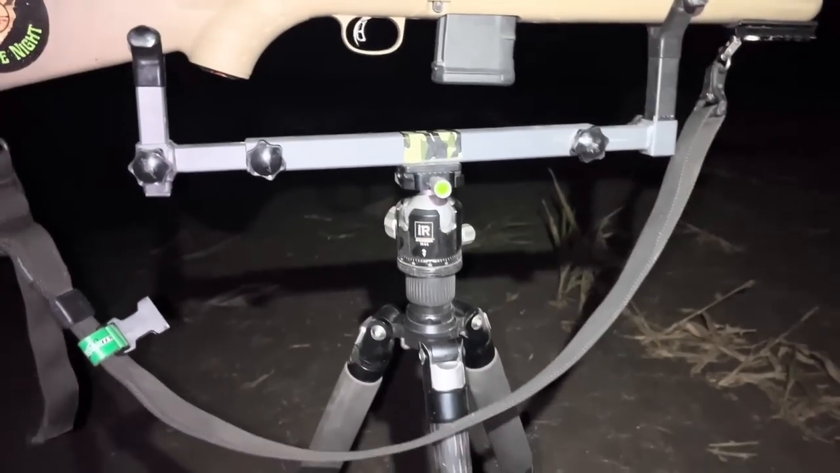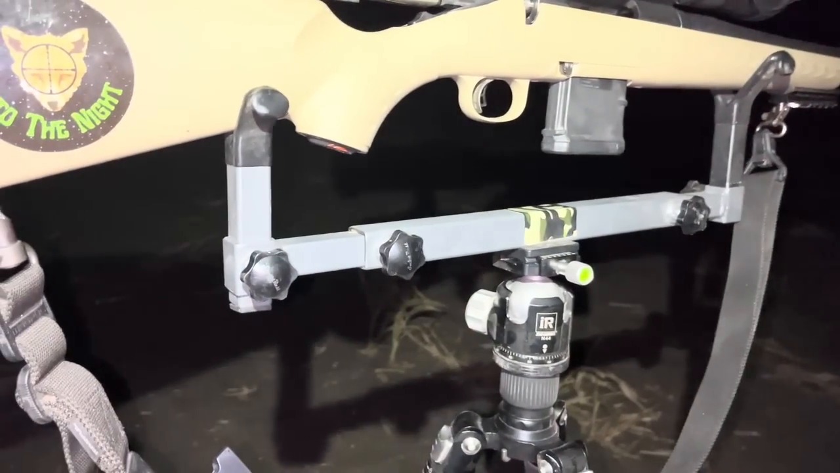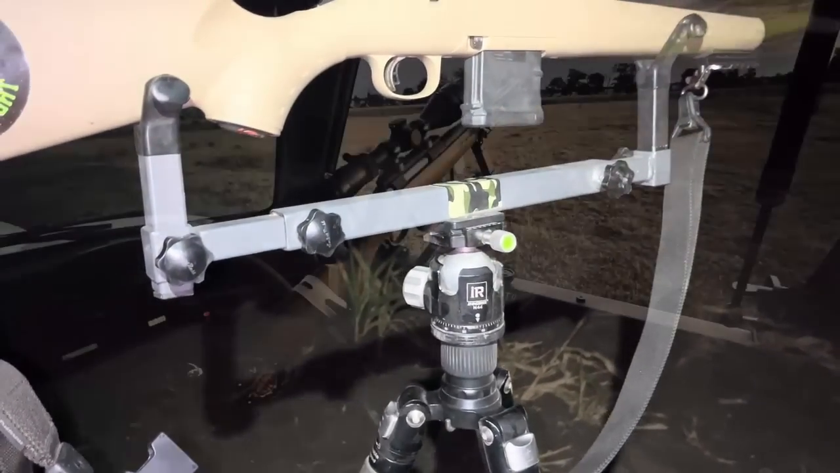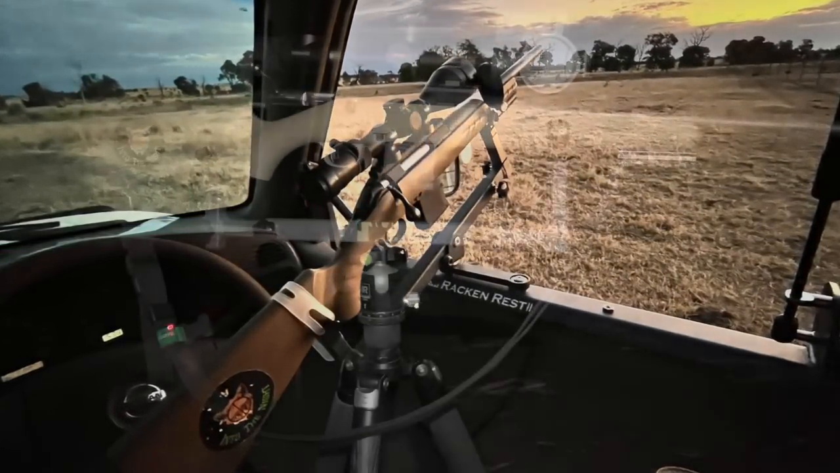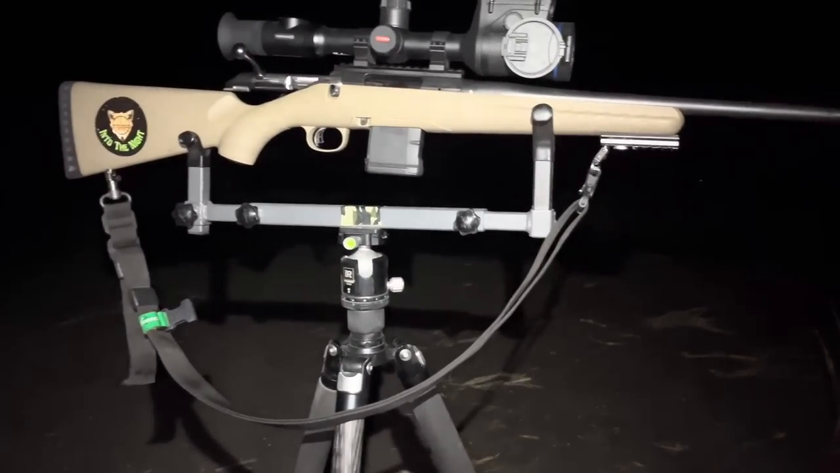I've got my tripod tonight with the tripod cradle from Eagle Eye Hunting Gear, and I've also brought the other rack and rest as well. So if I do any driving around in the car, I'll take that for a try as well. Anyway, we'll go and pick up these dogs and see what we got.